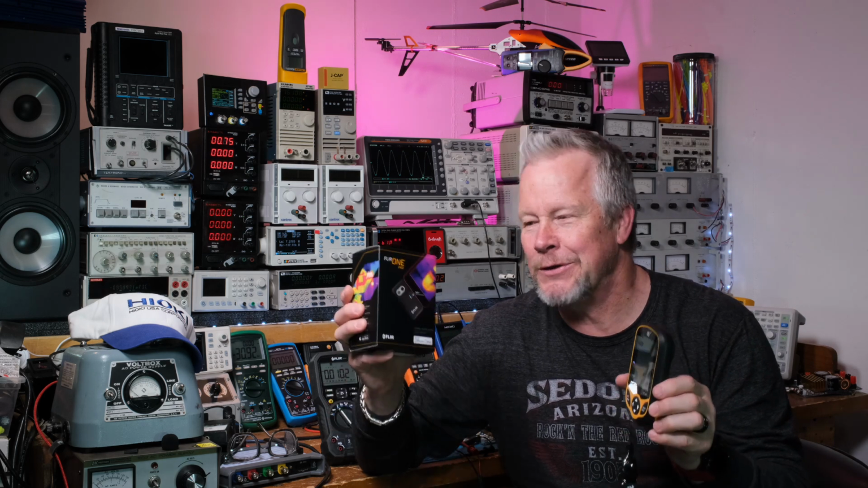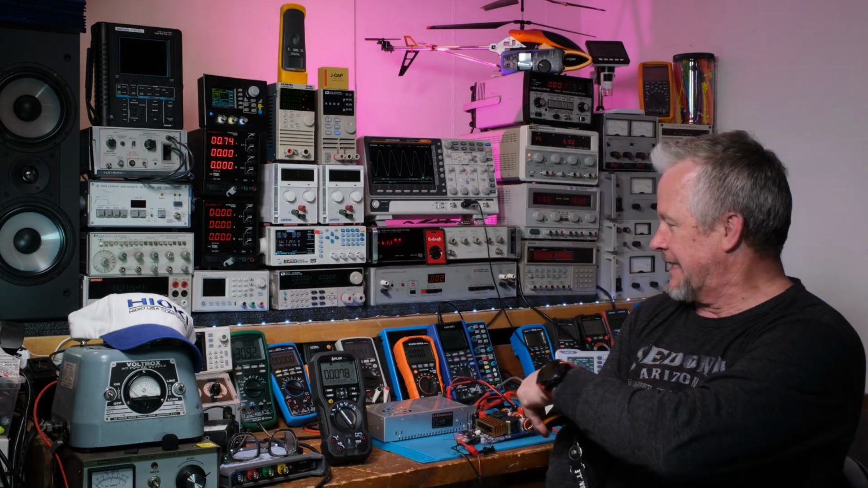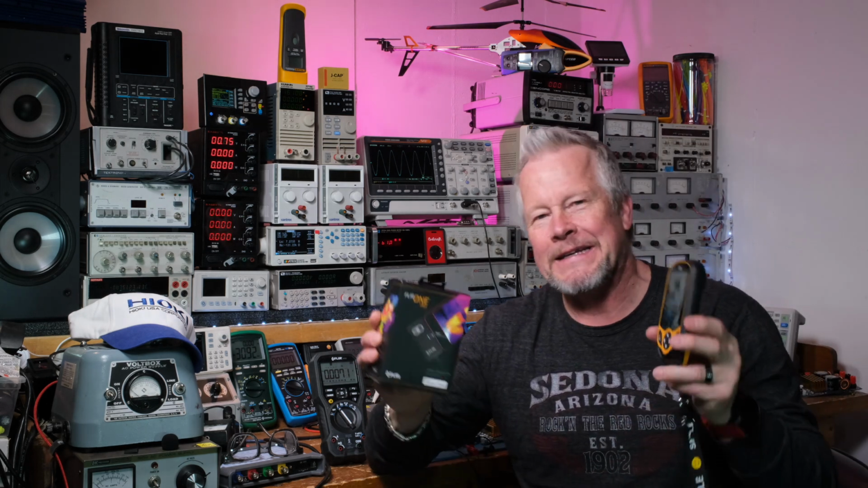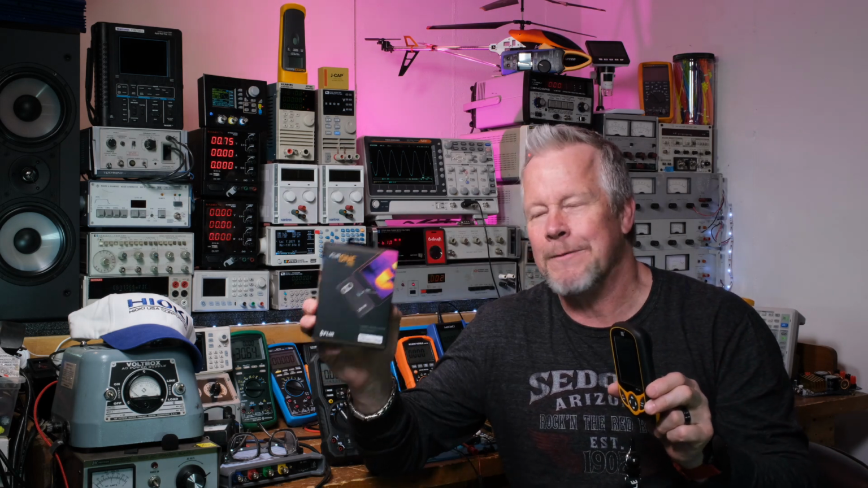Today, what I want to do is show you some thermal cameras. I've got a Class D amplifier project back here. I'm going to let this run a little bit, and we're going to take some images of it. And I want to compare this new FLIR ONE Pro.